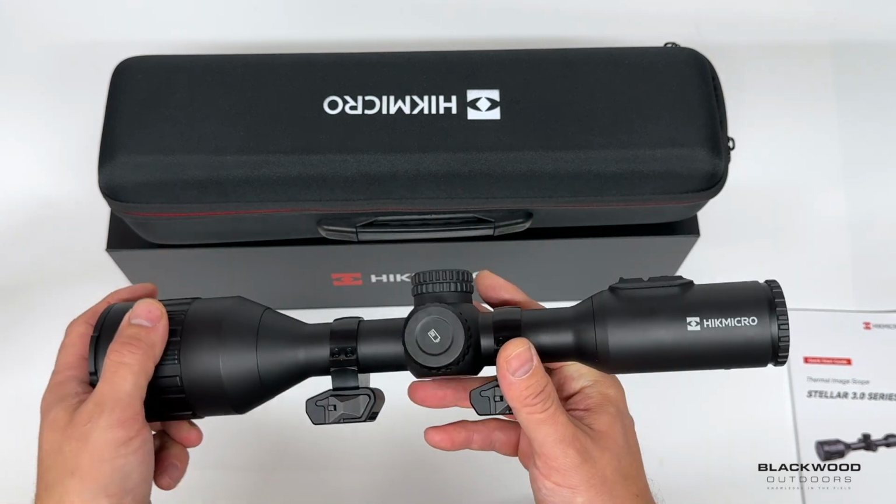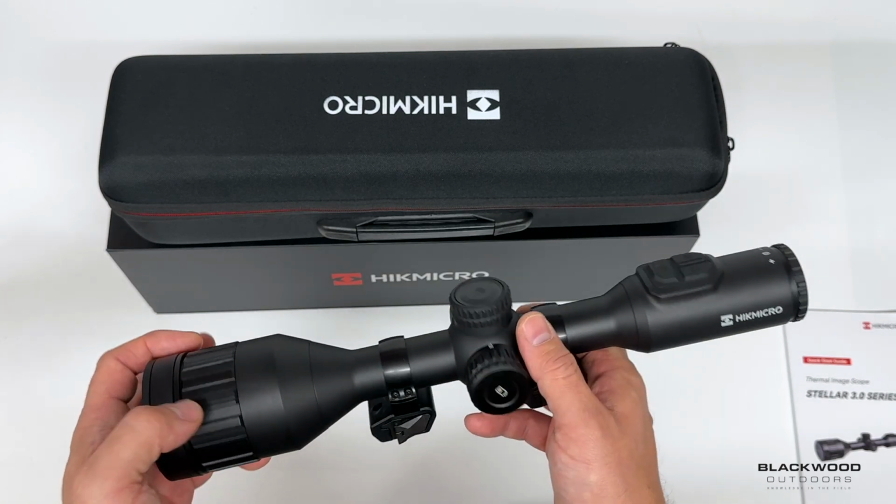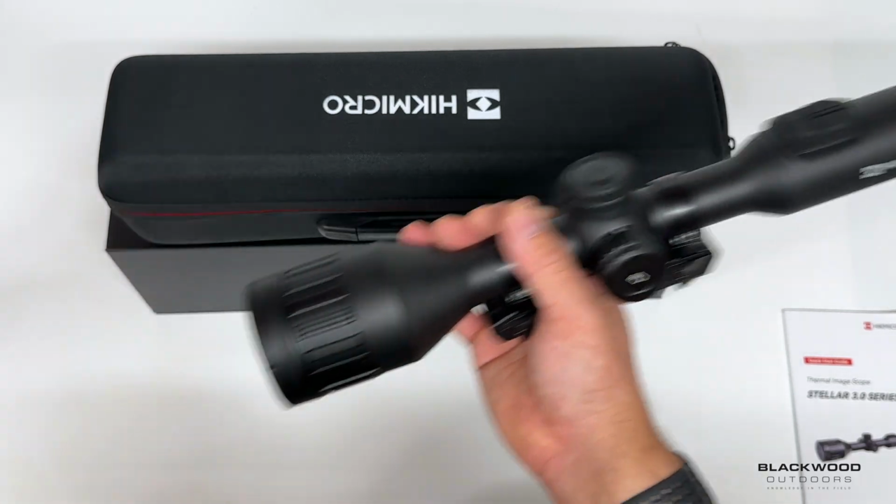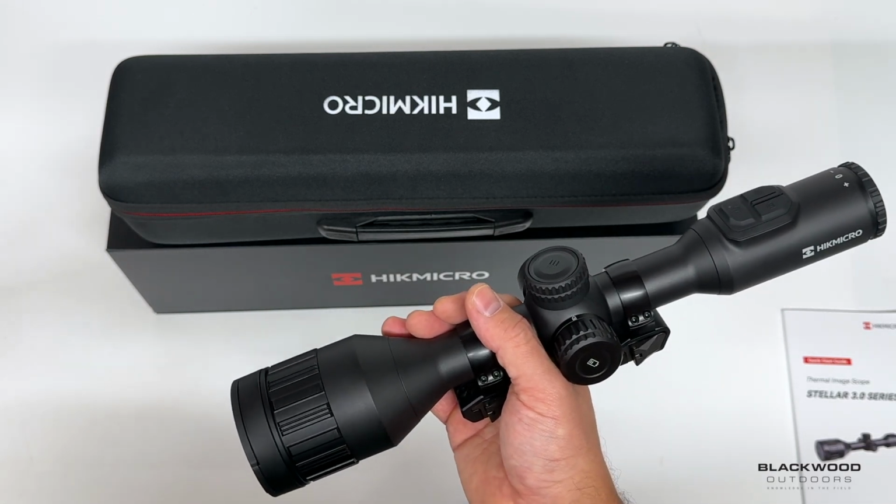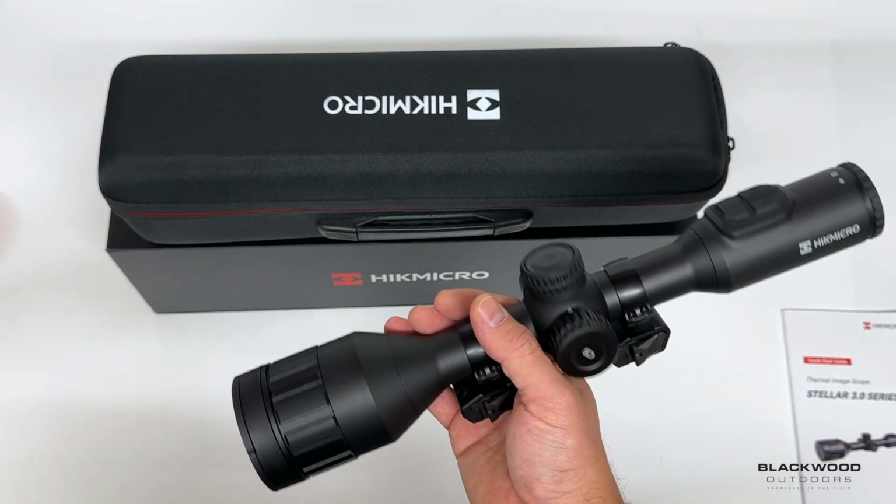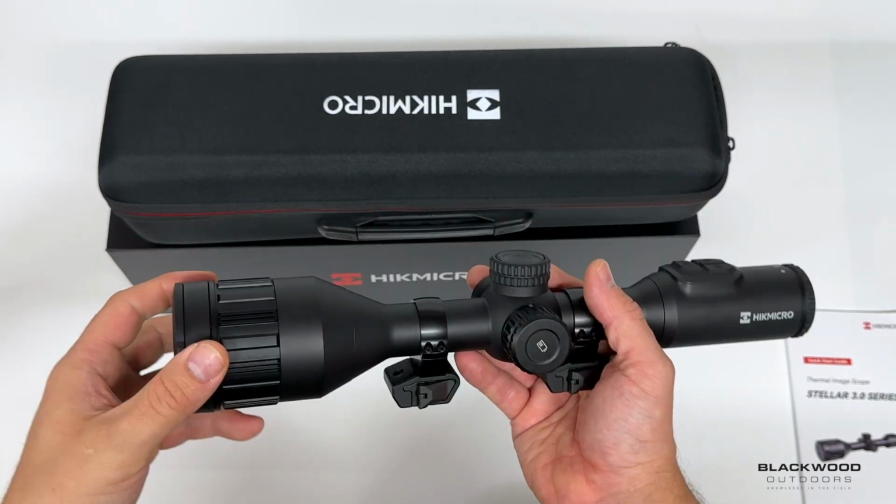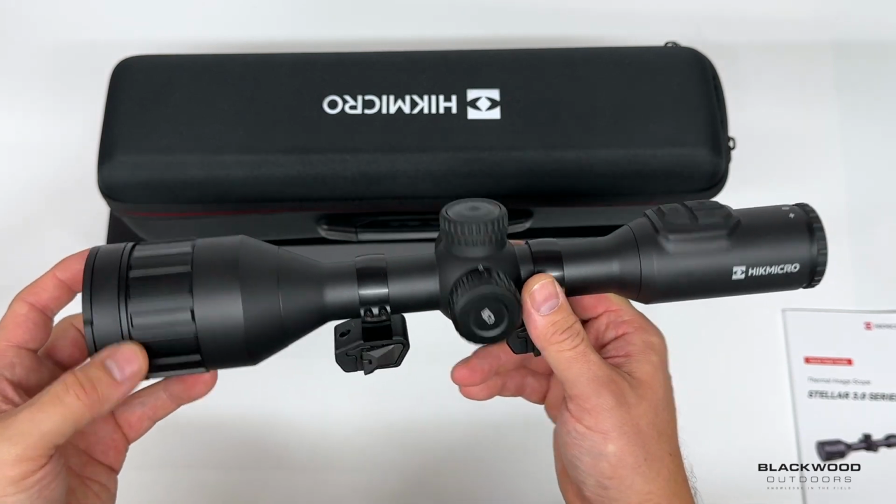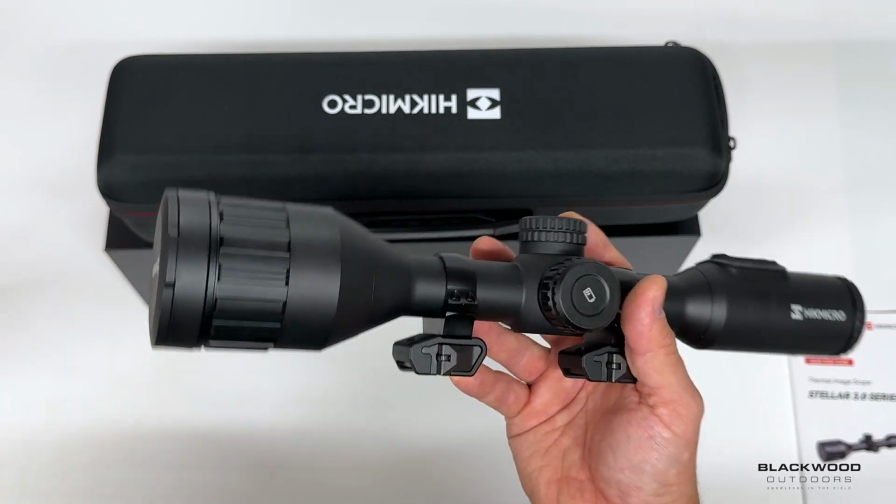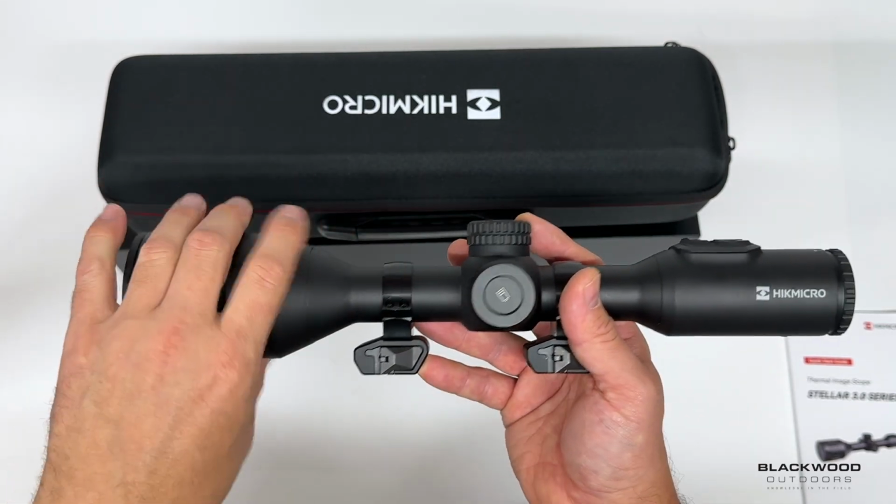I have been running the Wild and some other Thermtec models against Condors and things. What I've found is great overall detail and scene, but personally I think the Condor has the edge on actual detail in the target. So little things, everything's got pros, cons, plus points, but if you're after a 640 resolution 12 micron scope, I think at 3,600, which is the price point of this, you're not going to get these features.